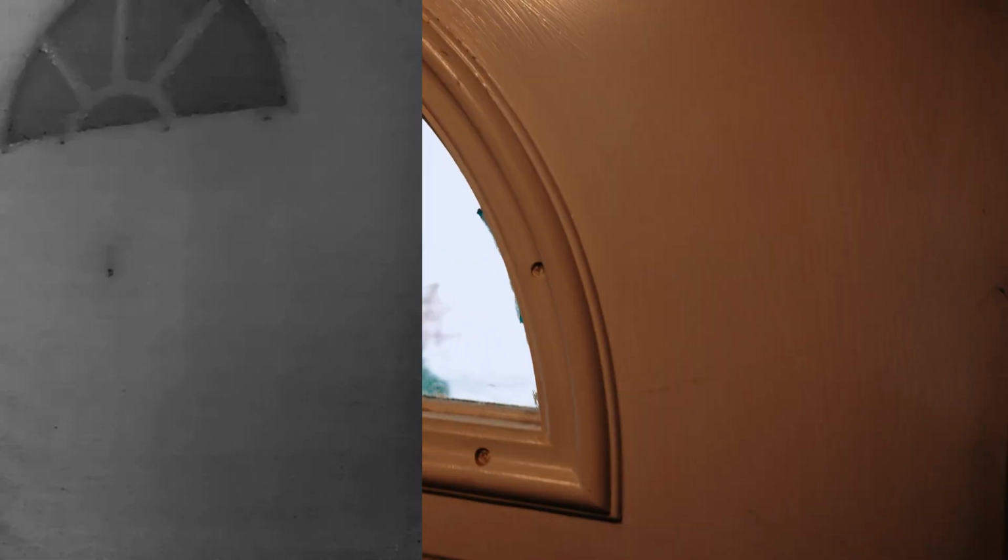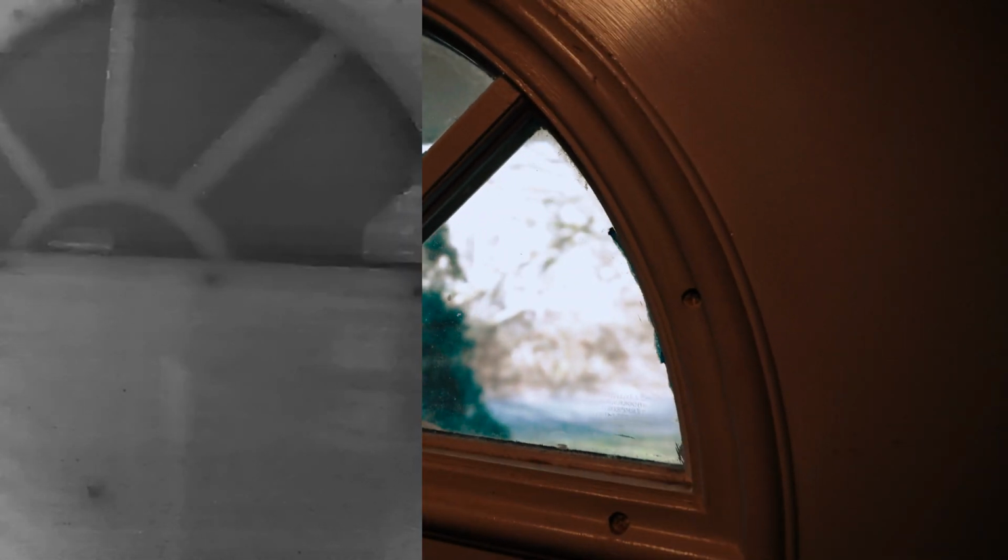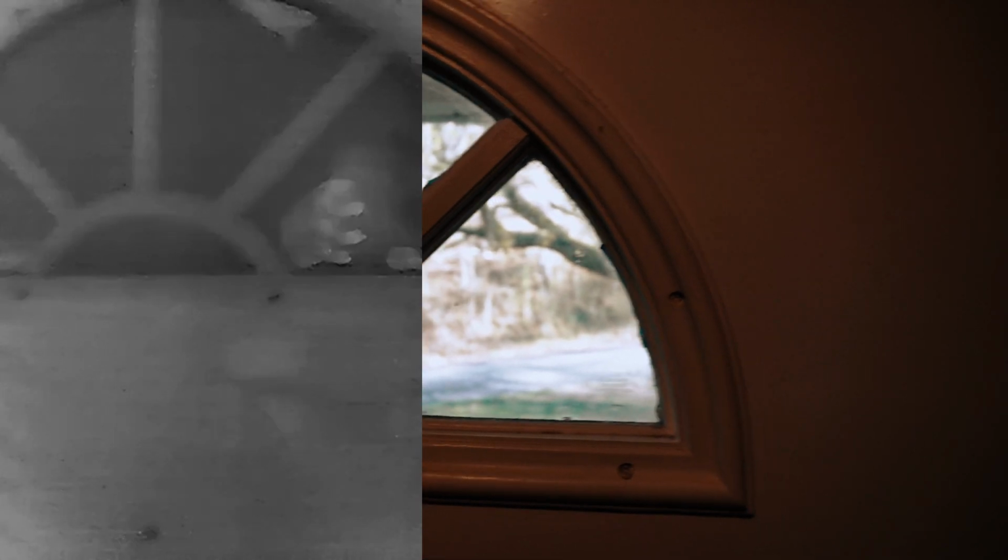This light here, obviously hot. This outlet, that little thing plugged in, is hot. Okay, got a little warmth coming off down here, probably just from the fridge, ventilating all the air out to make it cold inside. One interesting thing about thermal is you'll notice you can't see outside windows, or through windows rather.